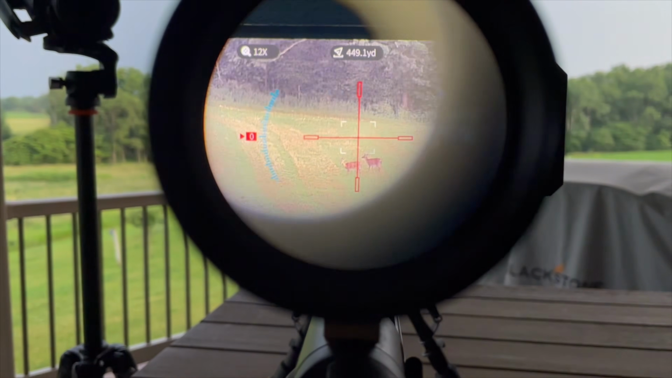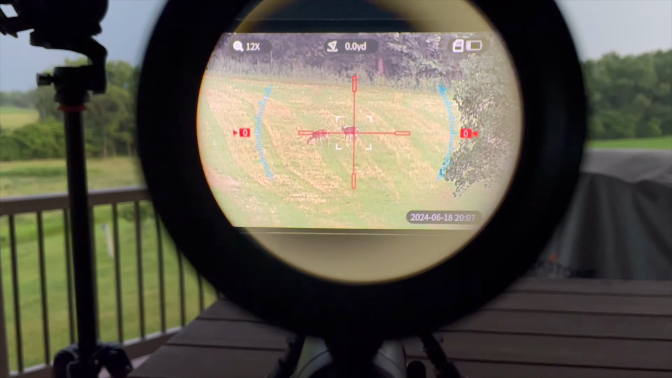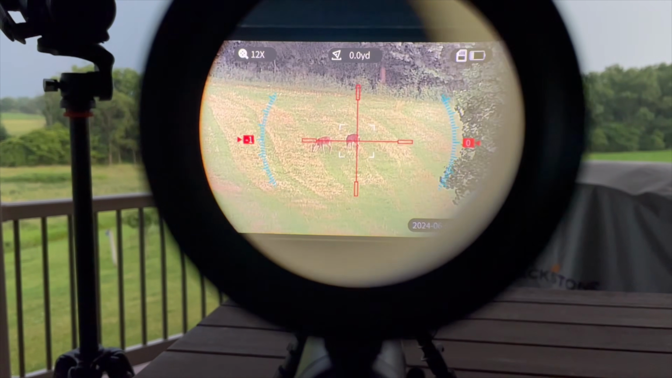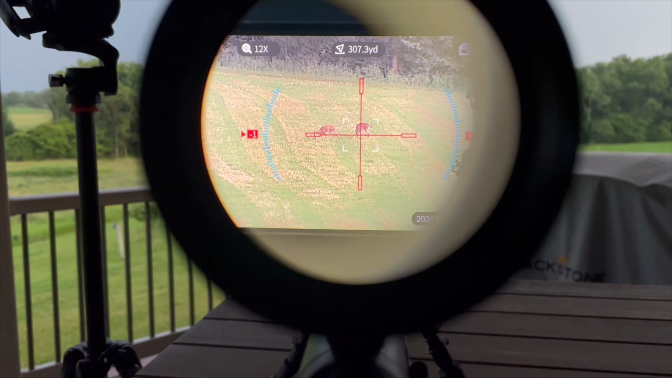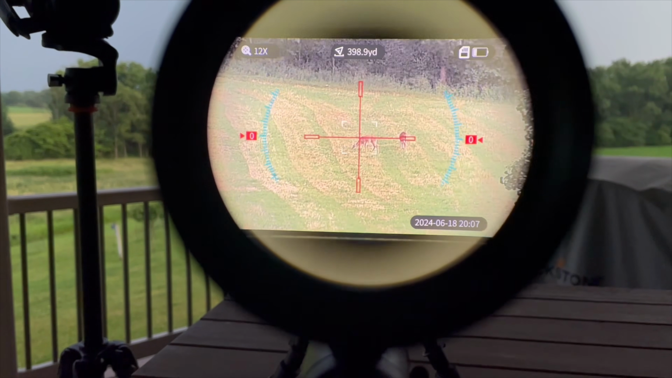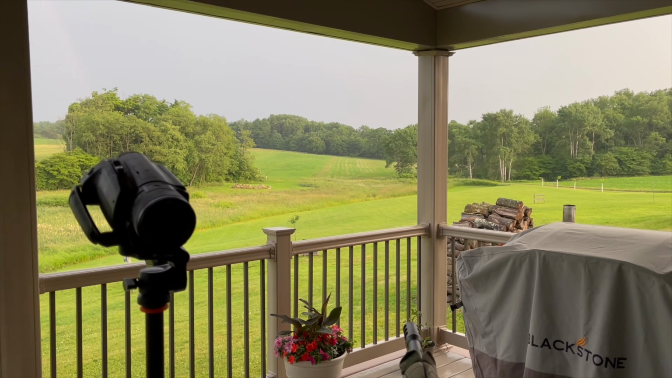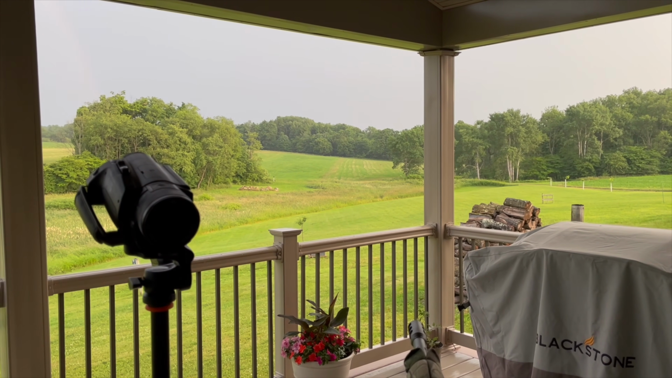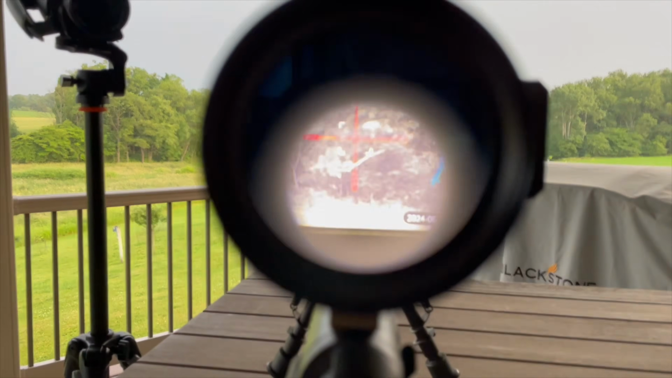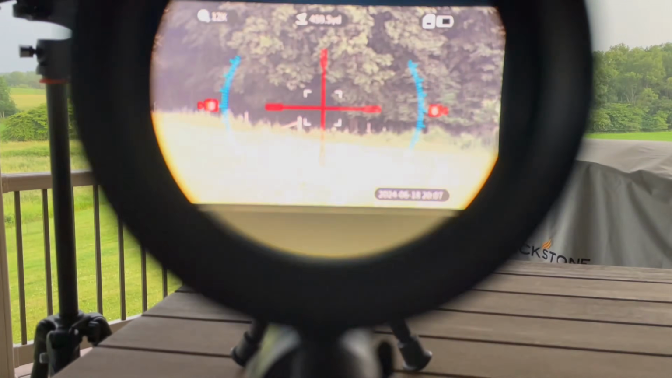So as we move, oh, there's some deer out. Didn't even know that as I'm looking through the scope. So as you guys can see, those deer are at 307 yards right where they're at, which is a long ways out there. And there's obviously lots more settings that we can manipulate through the scope as well.